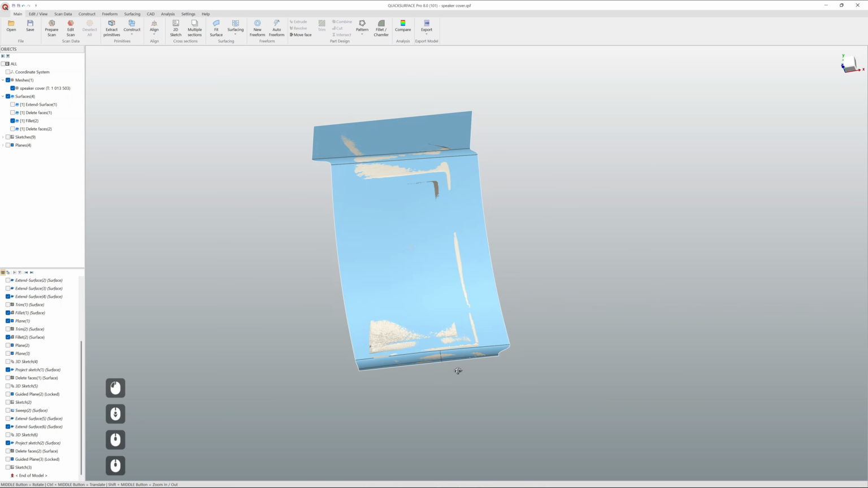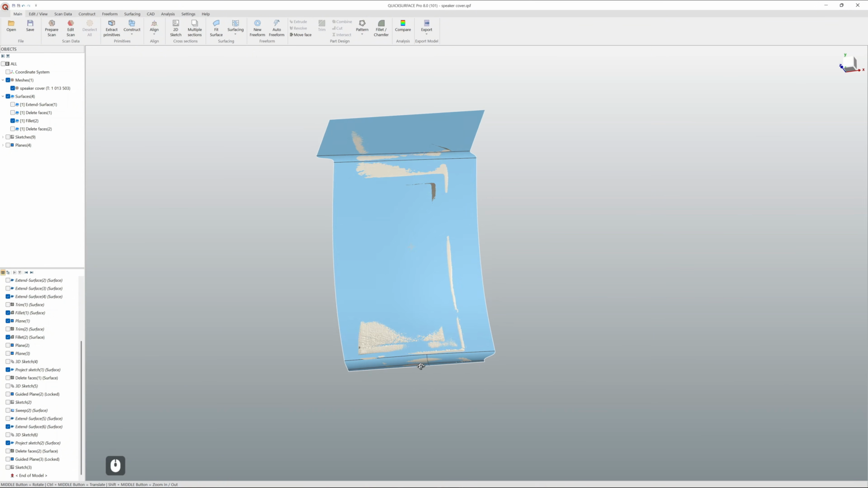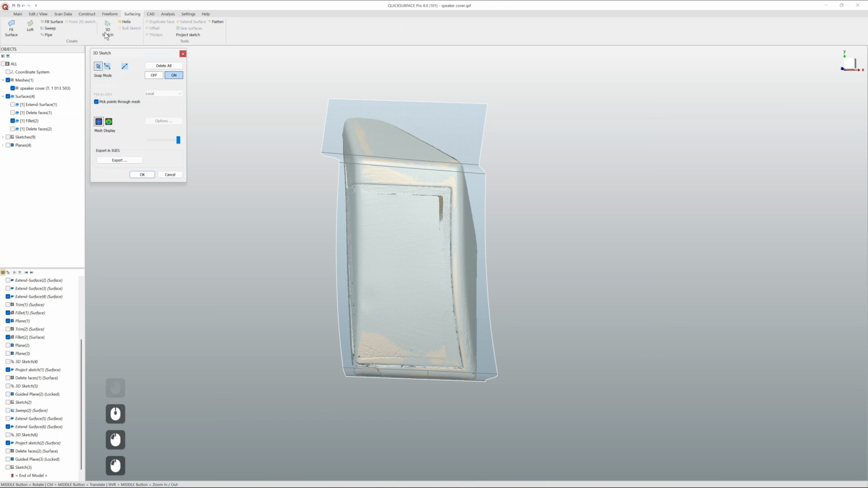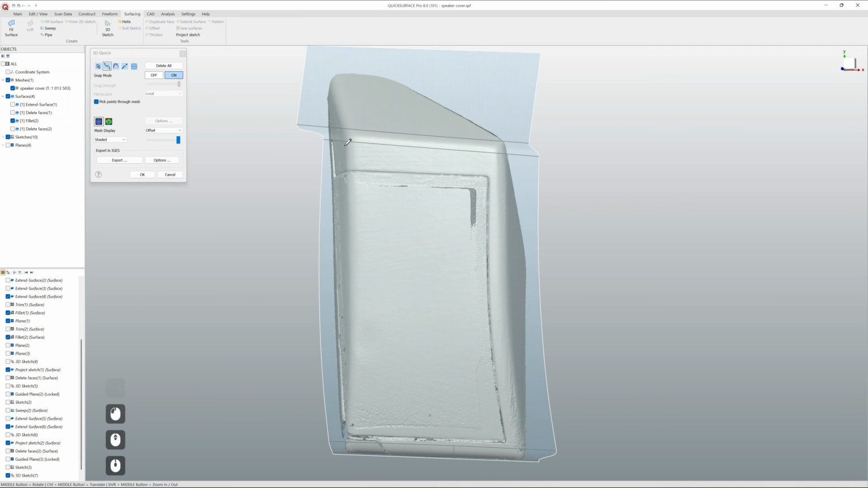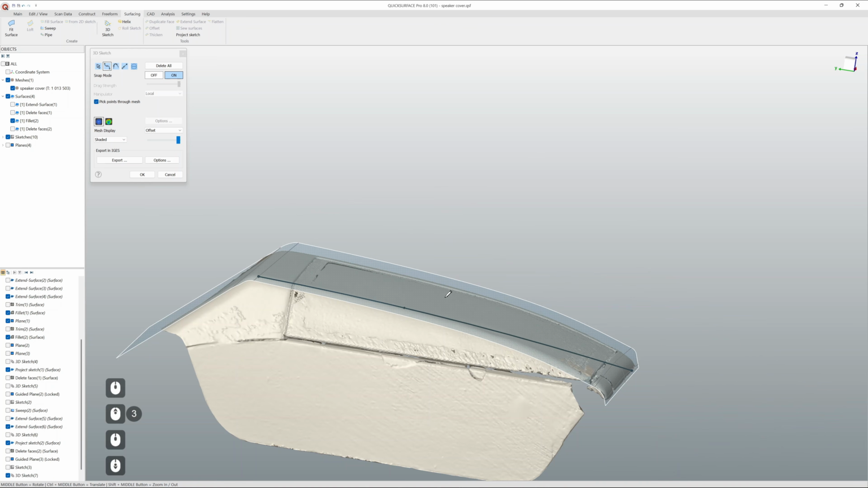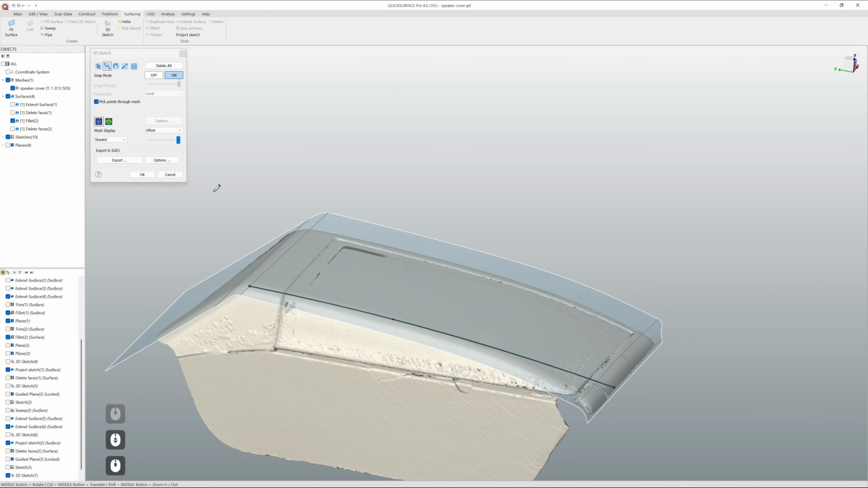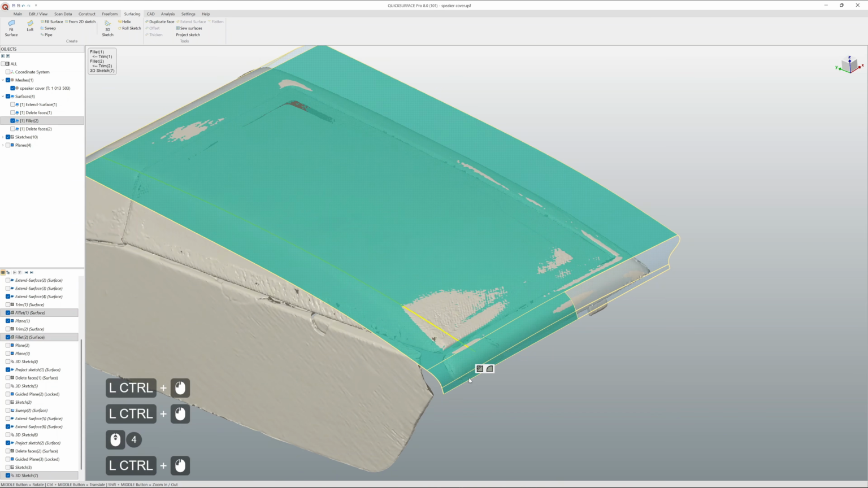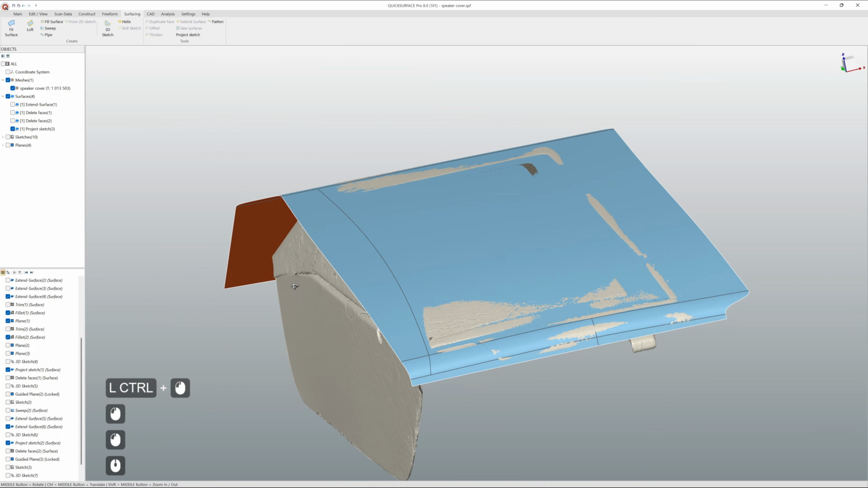What I can try to do right now is to probably turn this transparent and create a 3D curve on surface just by following this shade somewhere here. So later I can trim all this and try to loft it.